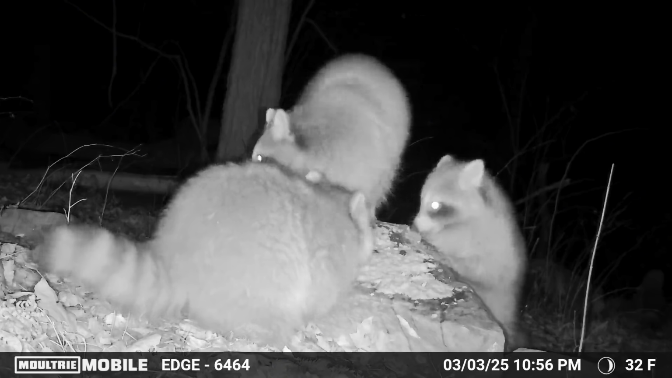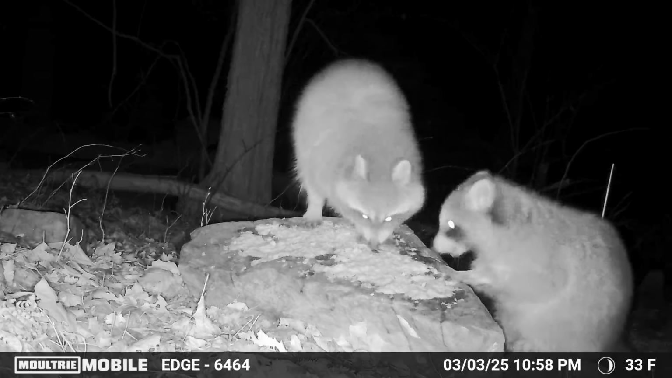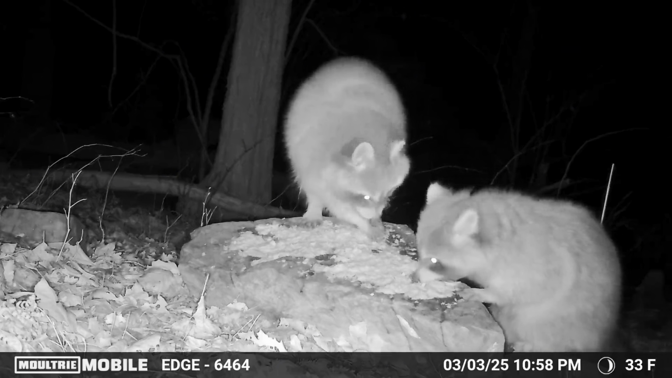I've always thought raccoons were pretty fun creatures to watch. They really like to use their hands, kind of like humans, and their hands are actually kind of constructed like human hands. They have thumbs and everything.